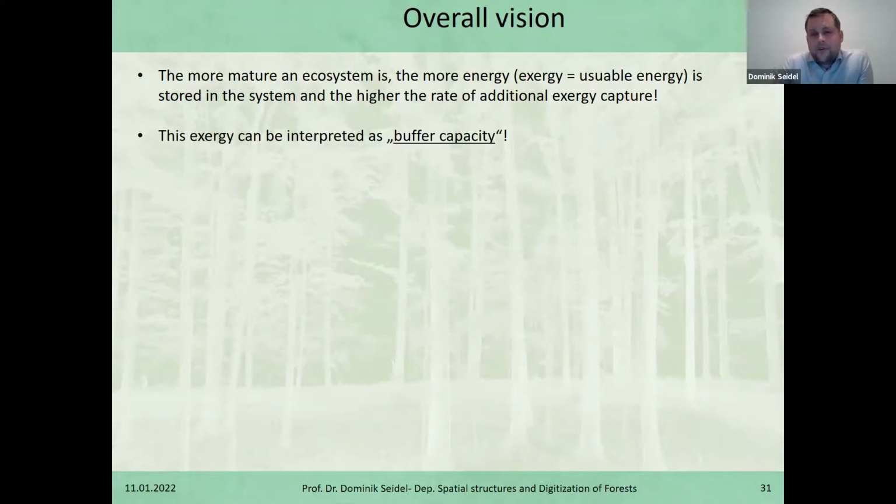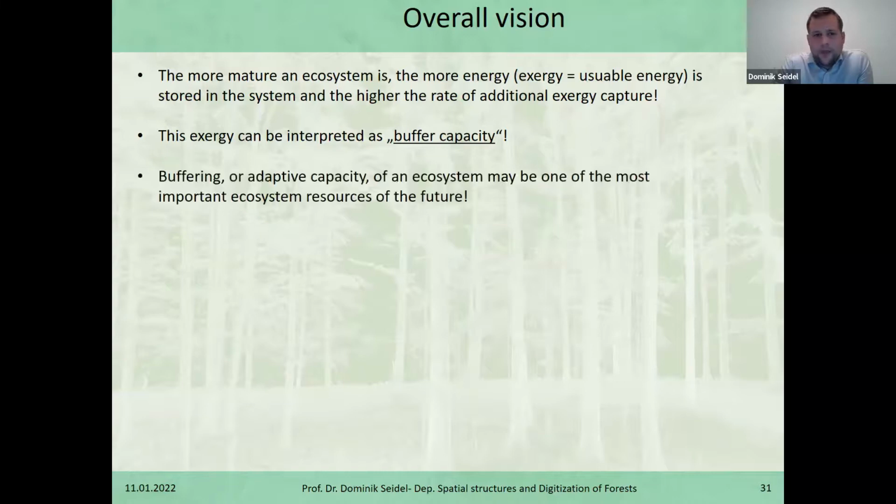higher exergy level. So if the storage of exergy in the system is high, we have a high buffering capacity. So the system has energy stored that it can actually use to deal with outside effects, for instance, disturbances. And this buffering, or this adaptive capacity, as probably many people will consider it, of an ecosystem, may be one of the most important ecosystem resources of the future. So it's very interesting that we might be able to address that through fractal analysis by looking into the box dimension of a forest, describing thereby its buffering capacity. So if it's more complex, it is likely also able to have a higher adaptive capacity.